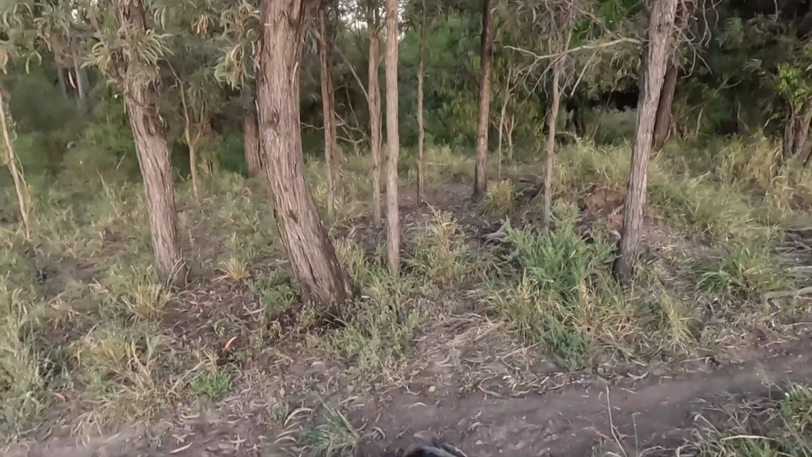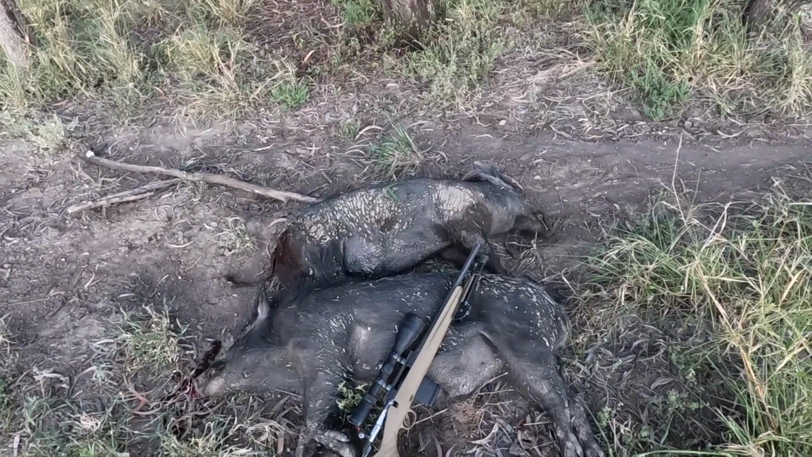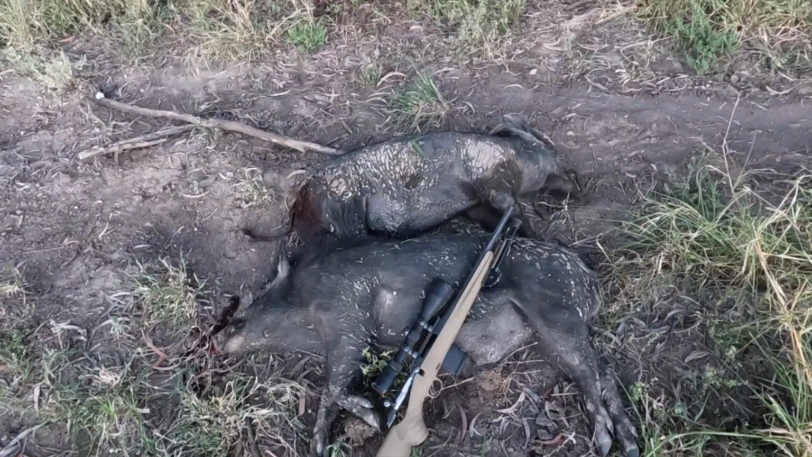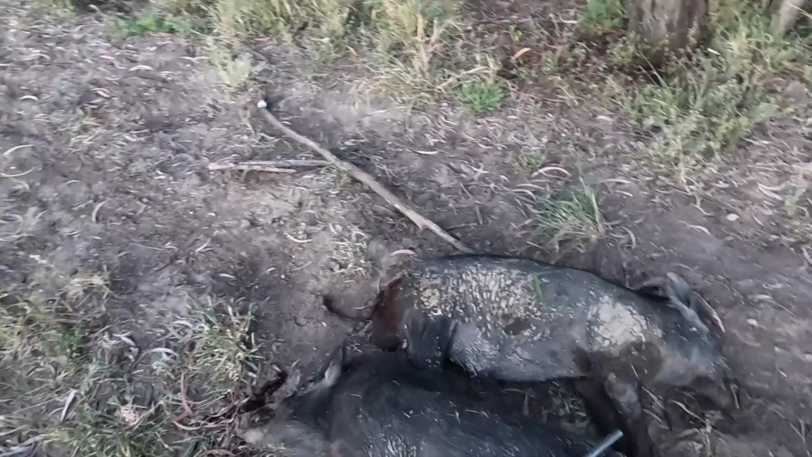So I'm just about ready to pull them up, I think. There's supposed to be rain coming tomorrow, and I don't think there's anything. They just keep walking straight past and not interested in stepping on them, so I might have to give them a break for a while until they stop being so wary, I think. Anyway, good to get these two pigs down. Two little boars, they're probably 50-60 kilos or something. Well, that one might be 50 kilos, that one's probably only 30. But anyway, haven't shot many pigs lately, so it's good to get a couple of pigs again.